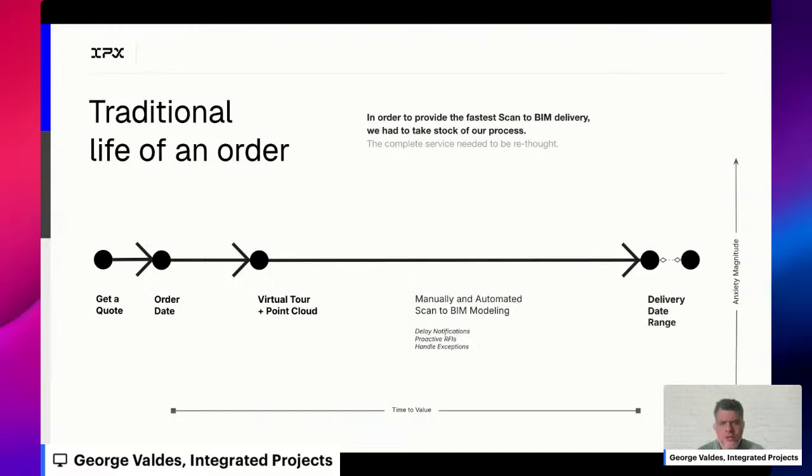So the traditional life of an order looks like this, and this is basically how we would have told you we're doing things even last year, right? You get a quote from us. There's a sign-off for an order date. That order date happens, we mobilize. We then provide a virtual tour or a point cloud to customers via a platform, and between there and the very end of the delivery date, there are a lot of manual things happening, with some proactive notifications letting people know if there are some challenges happening, et cetera. And some automation happening there as well.